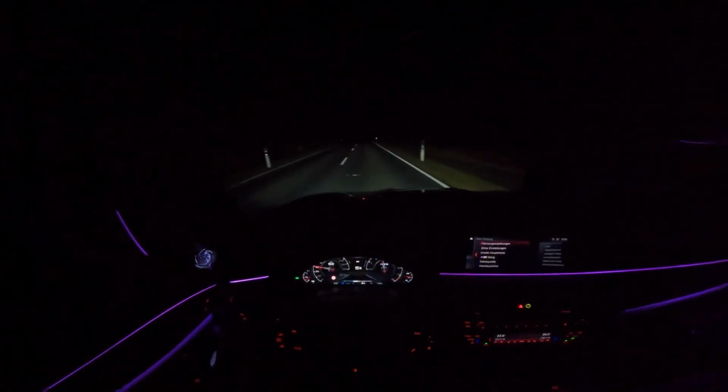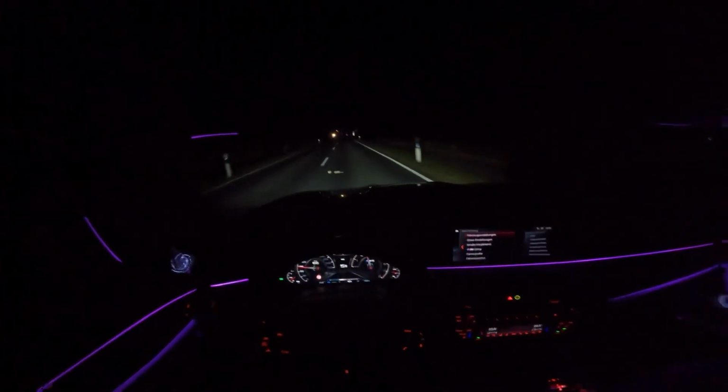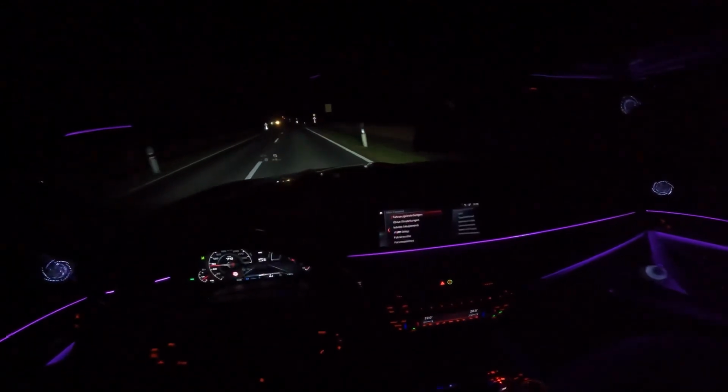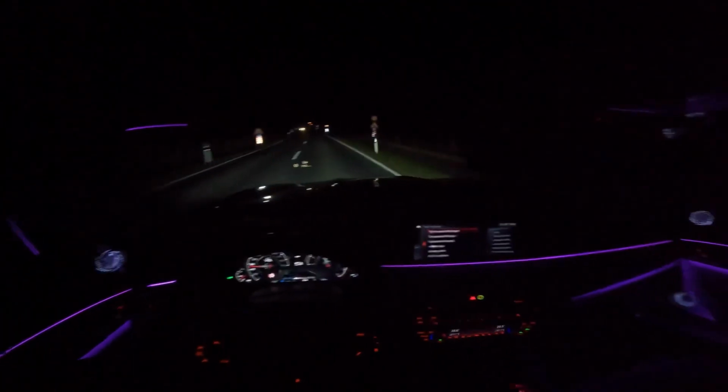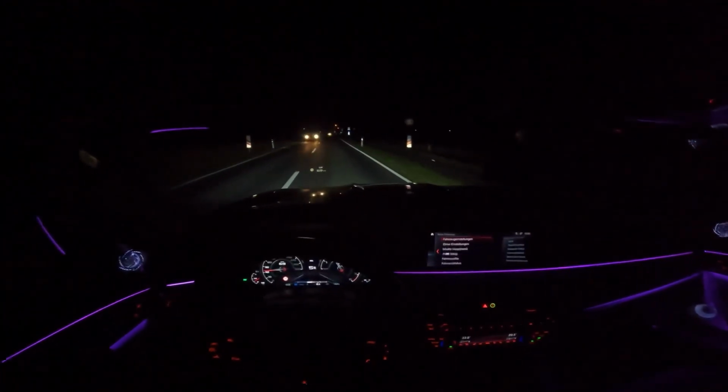So yeah, what can I say? It makes you speechless. This car makes you really speechless. It does it so effortlessly. You just put your foot down and you go flying. This car does 100 to 200 in around 7.2, 7.3 seconds.